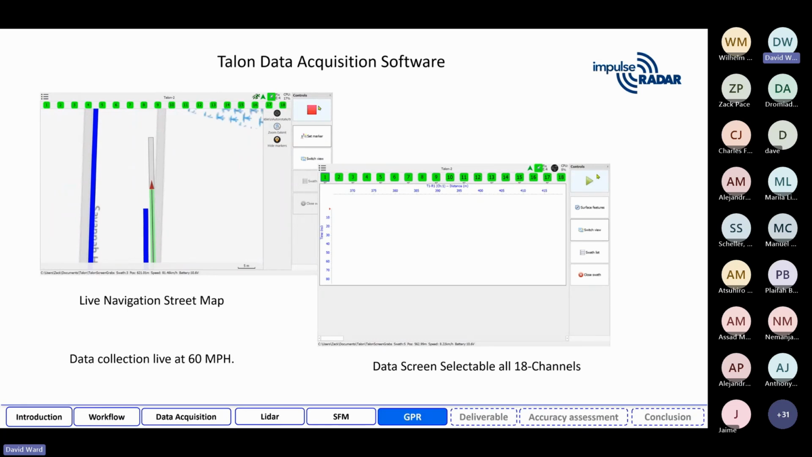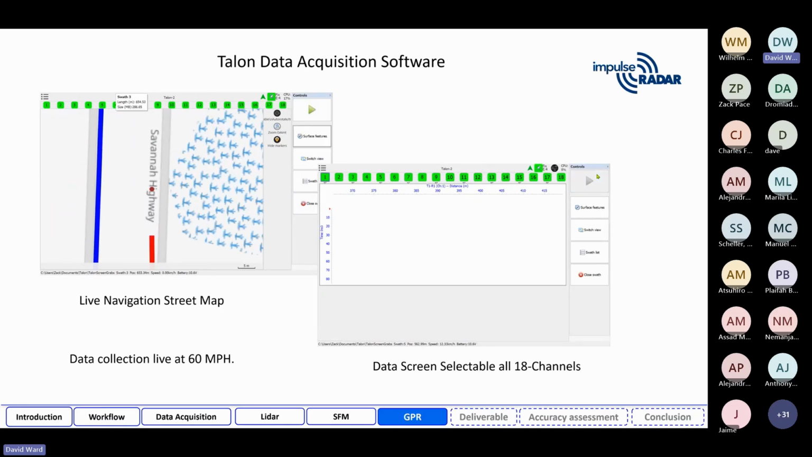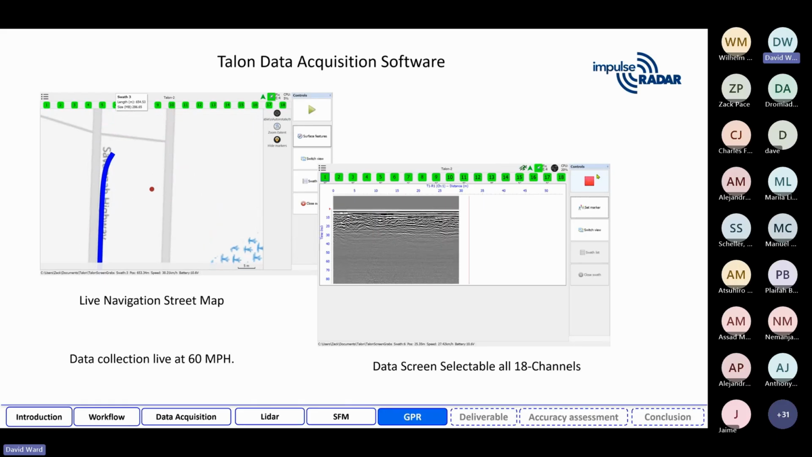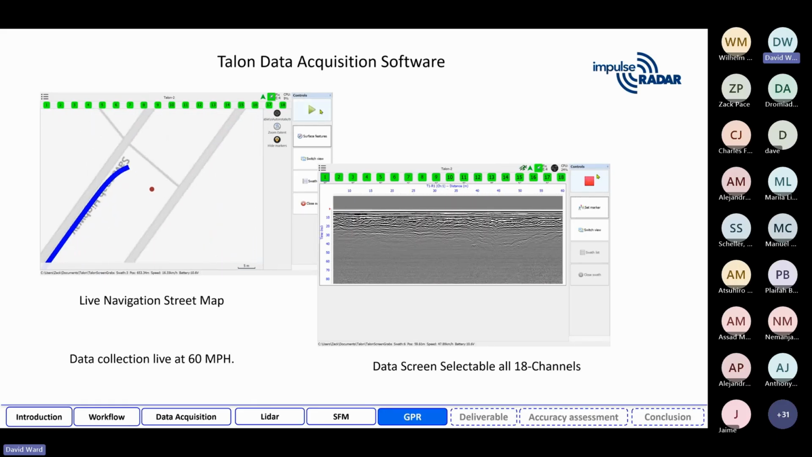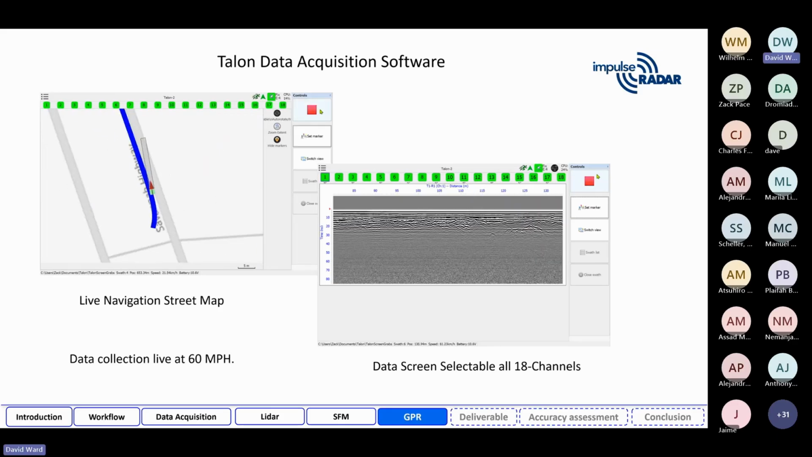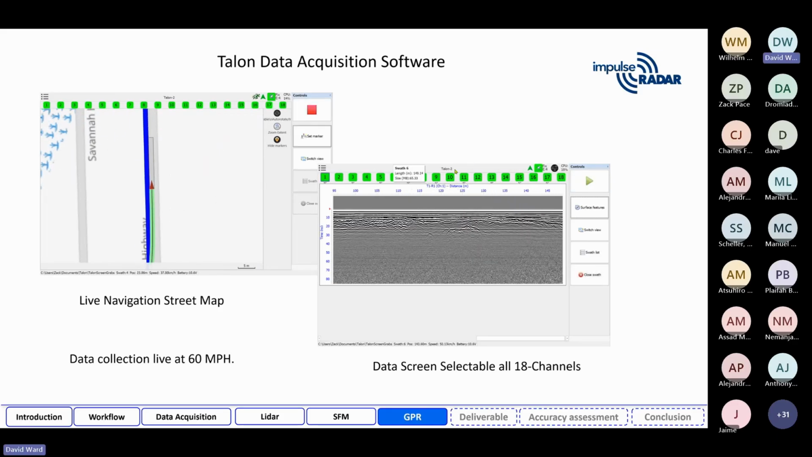And then the commensurate thing you're going to see when you're going down the highway is the data scroll through. And if you've never seen data scroll at 60 miles an hour, this is what it looks like. And I have to admit, when we developed the Raptor and we first got into this, it took me a long time to figure out that this is actually even happening this way, from having years of walking on a radar system at walking speed.